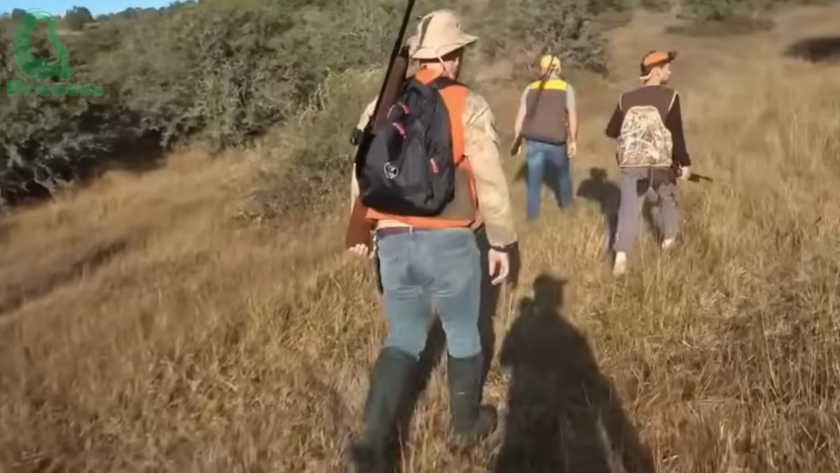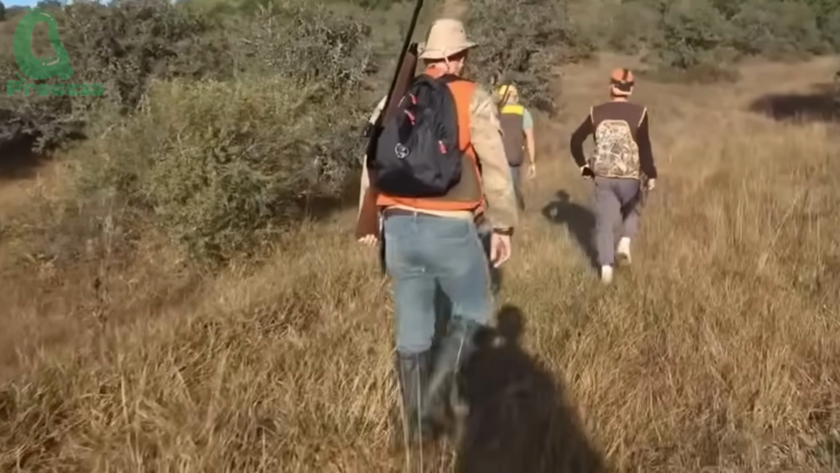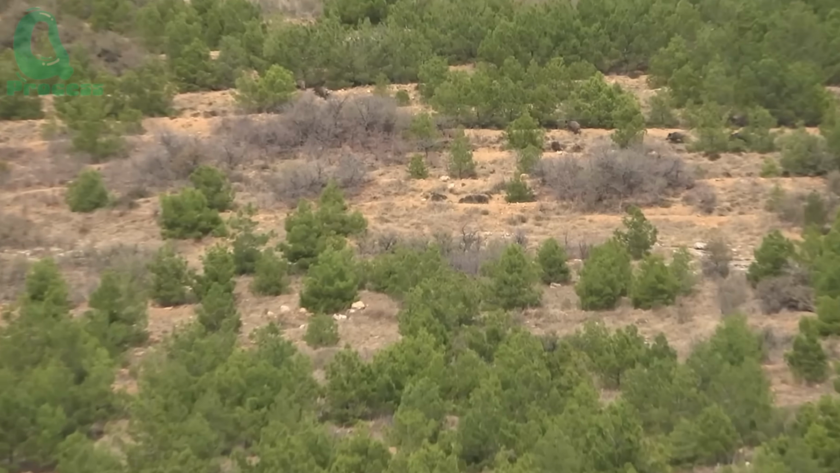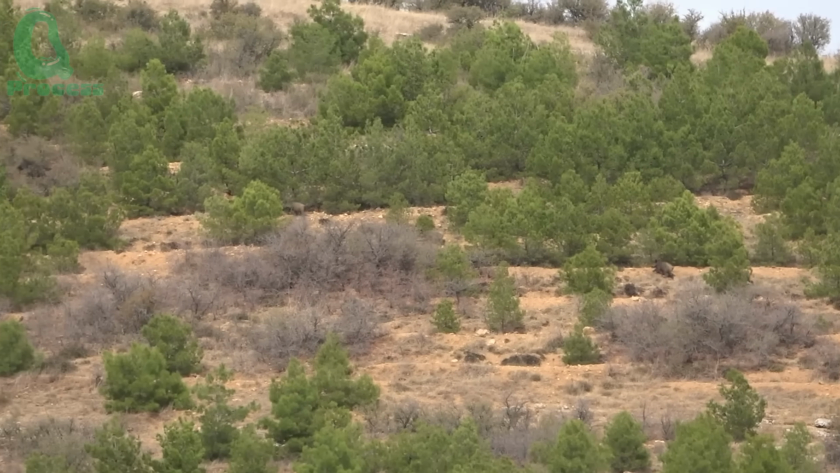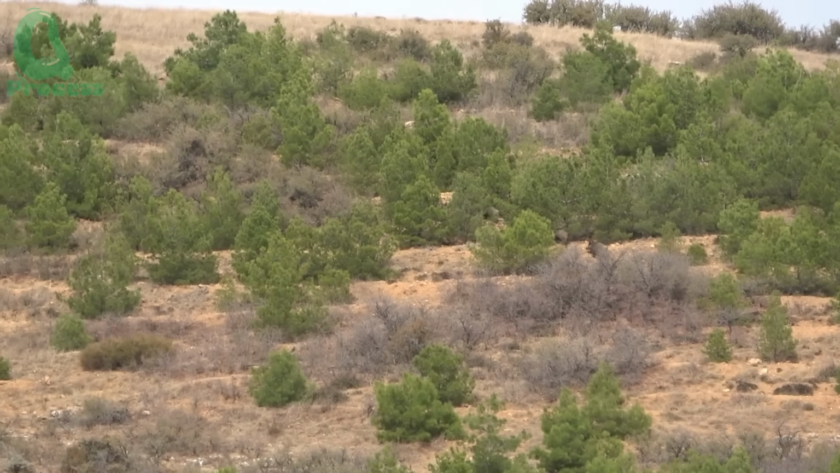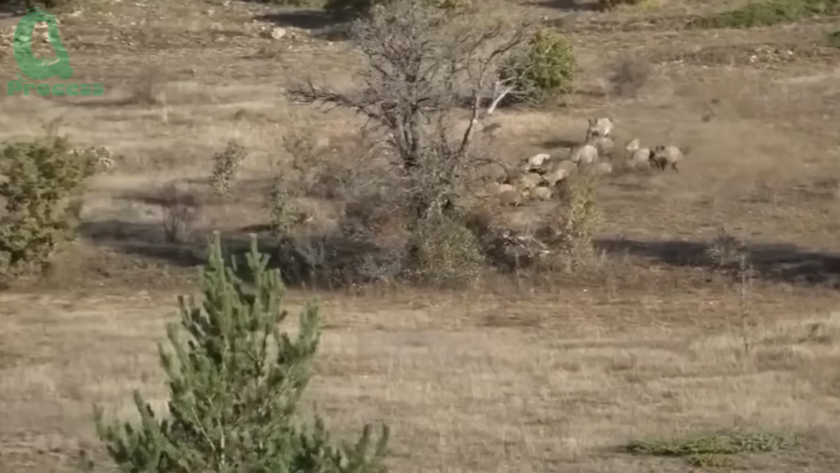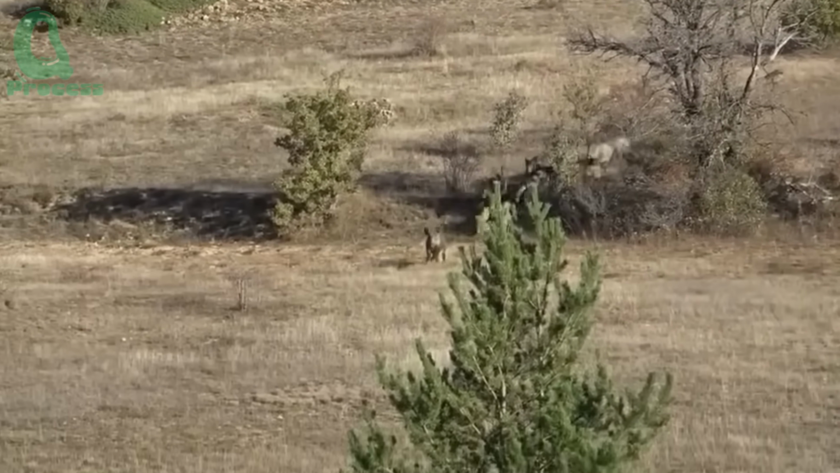But then, the brush began to tremble from all directions. There was no mistaking it now. They had stepped straight into a sounder's territory, and this time, the prey wasn't running. And then, the battle began.